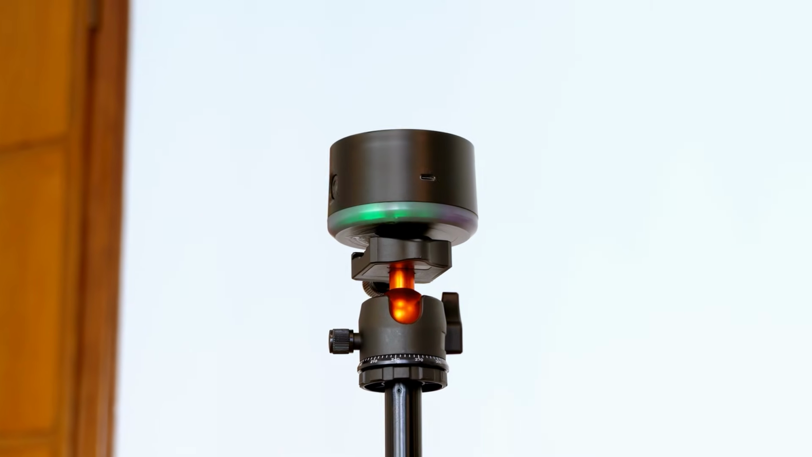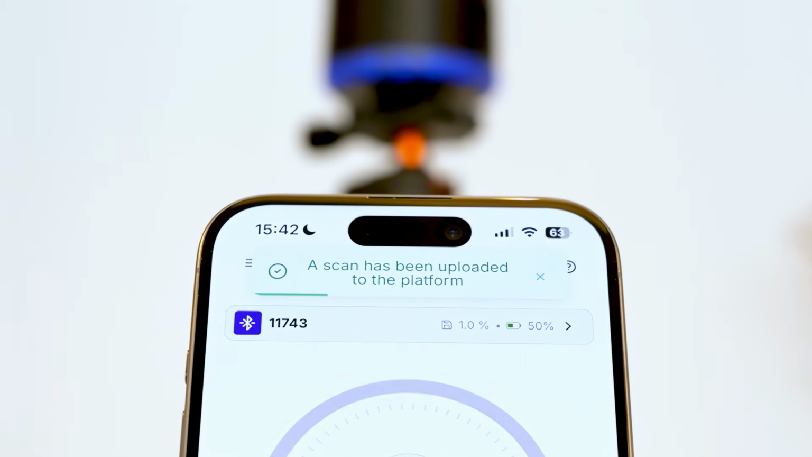And when the scan is done, it's uploaded straight to the cloud. No SD cards, no cables, no waiting. That means your files are instantly available to your team. Moreover, with a simple shareable link, anyone you choose can view the project wherever they are, so everyone in the project is in sync.